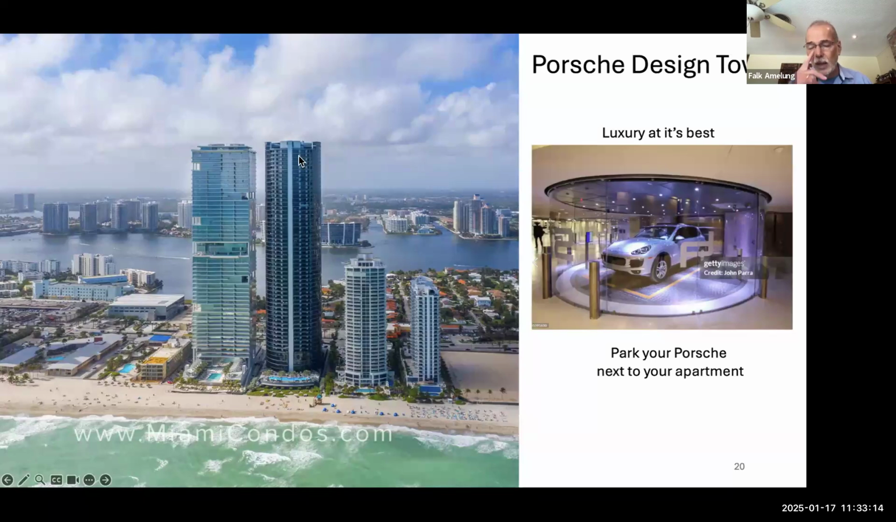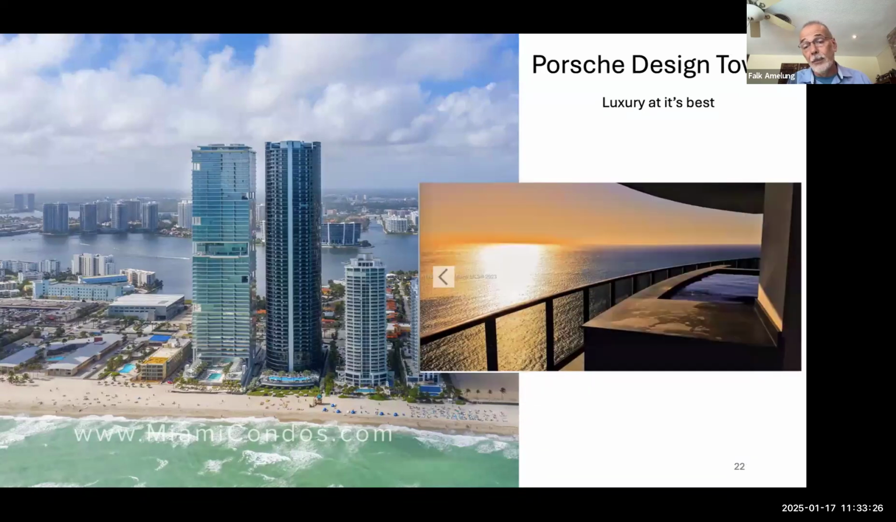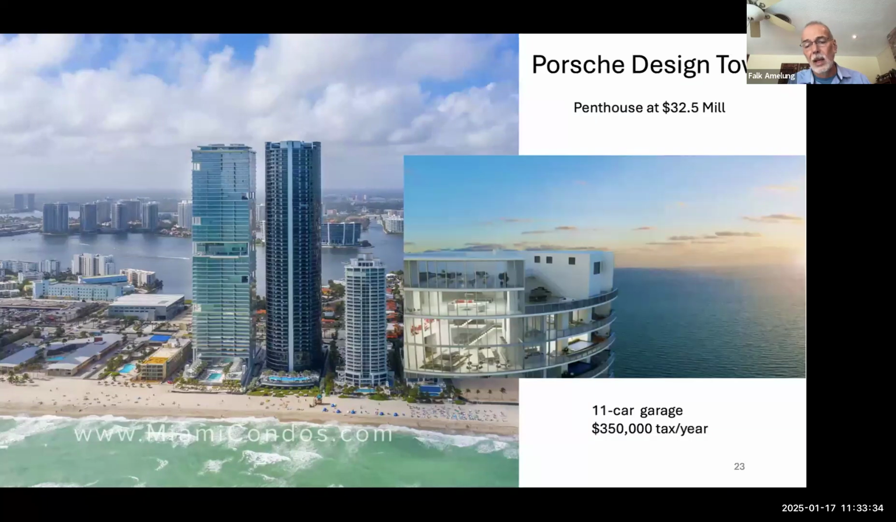If you're living up there on the 53rd floor, you don't have to deal with parking your Porsche somewhere. You just put it right next to your apartment. Beautiful views, of course. You get your own pool with a great view of the bay, and so these places are not cheap.